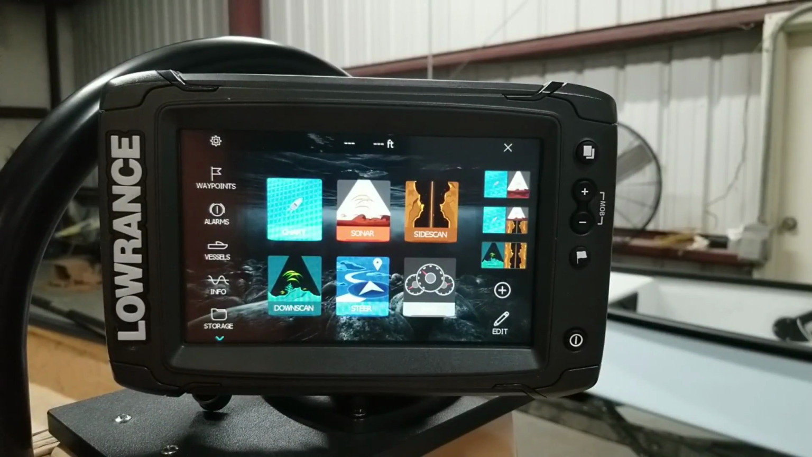Okay guys, so we're right here on the Lowrance Elite Ti2. This is a 7-inch unit. It's got the active imaging 3-in-1. You can see I've got some customization. This is basically what your screen is going to look like.